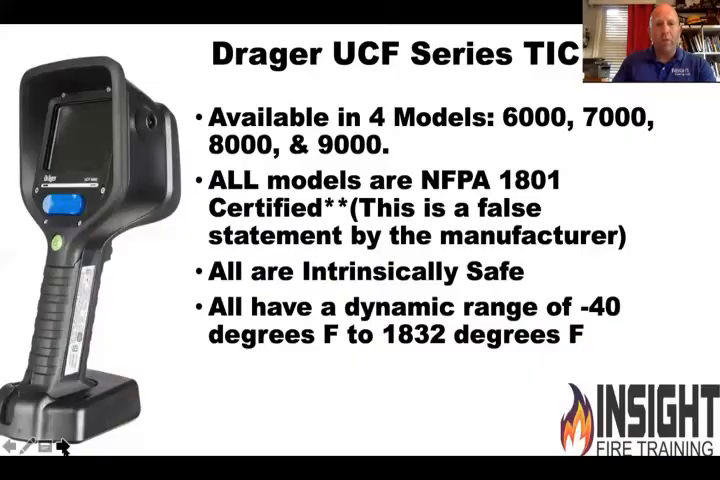Okay? So those of you who said you use the Draeger camera, got you some quick cheat sheets here. The majority of the Draeger cameras are NFPA 1801 certified. Unfortunately, this is a false statement by the manufacturer because they're certified by the 2012 standard. There's a new one, 2018, and they've got to meet it. So what you need to pay attention to is what standard did they get certified to and when, because it changes over time.